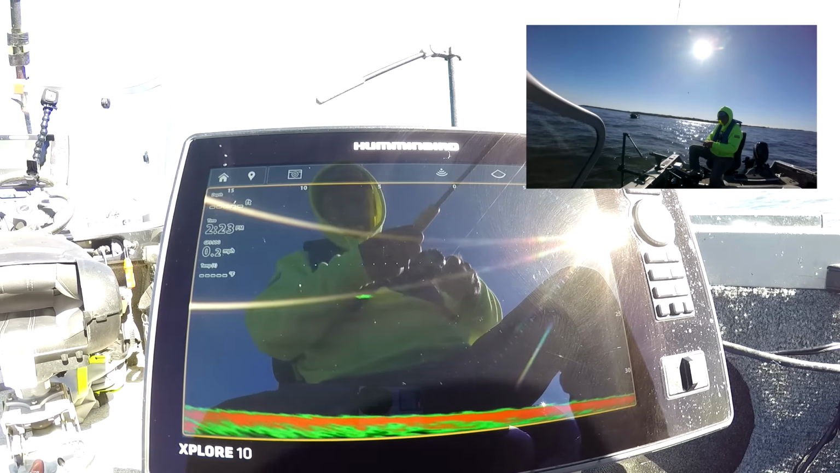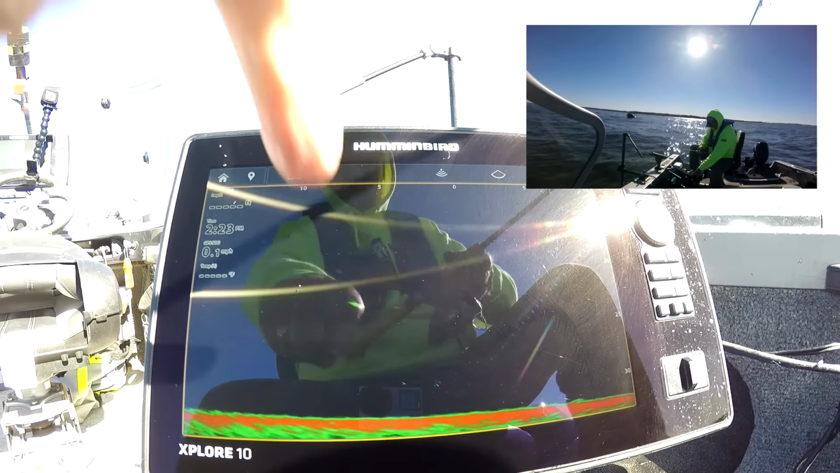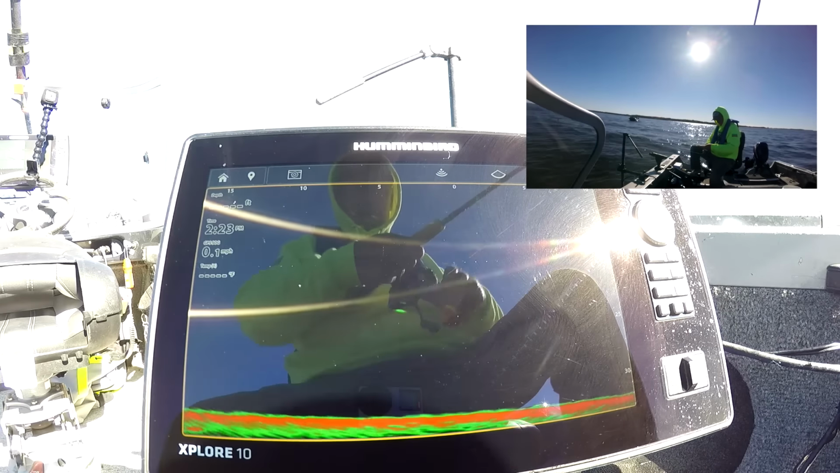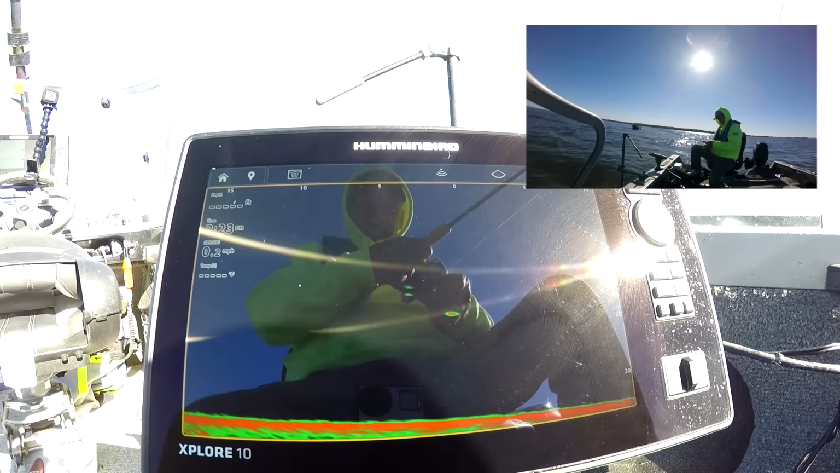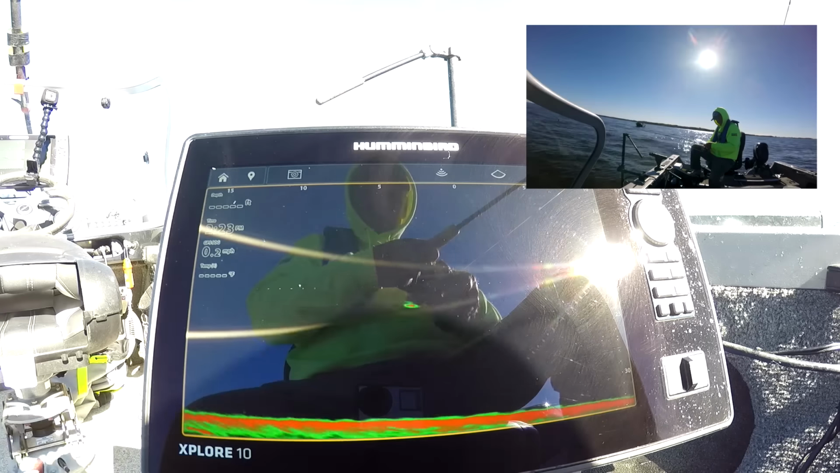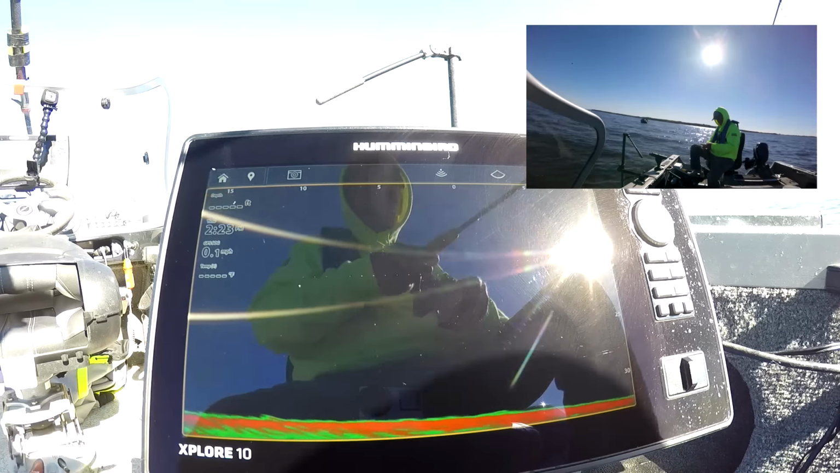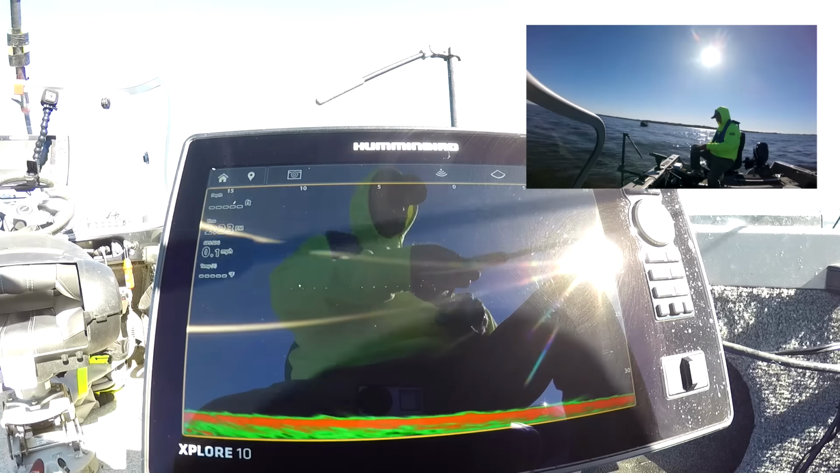See if I can get that guy to bite. Coming back. See, there's a fish right there. There's my baits. Well, I thought he was bigger. Well, he's coming back to look, but I don't think I'm going to mess with him anymore. Okay, back to the bottom. Where all the fish are.